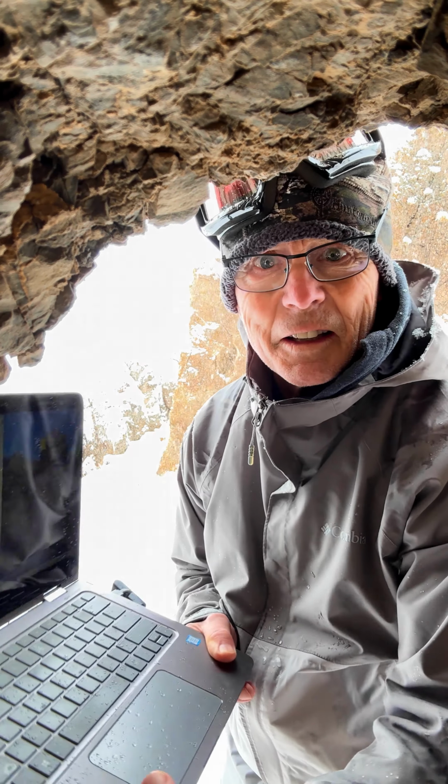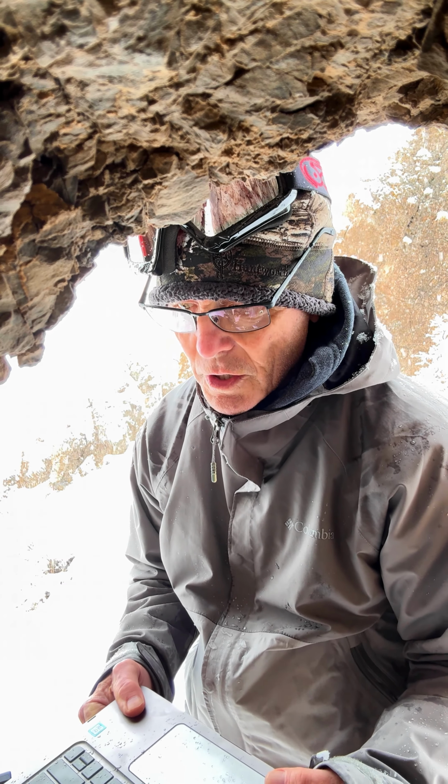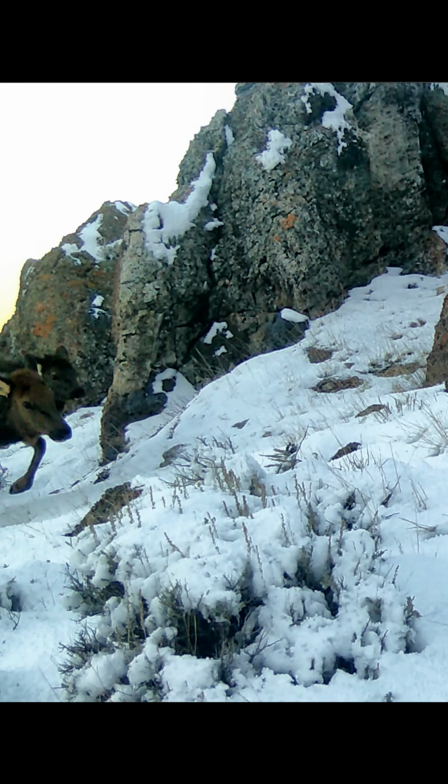So you can see it's still snowing behind me. I've got my laptop up here and I've downloaded what's on my trail cam just so I could see, so I didn't have to take the trail cam home to download it and then bring it all the way back here up on the mountain. I'm quite a ways up. I knew there were elk up here.